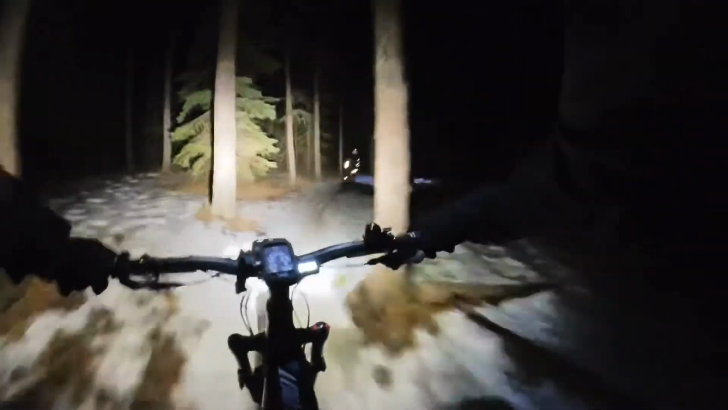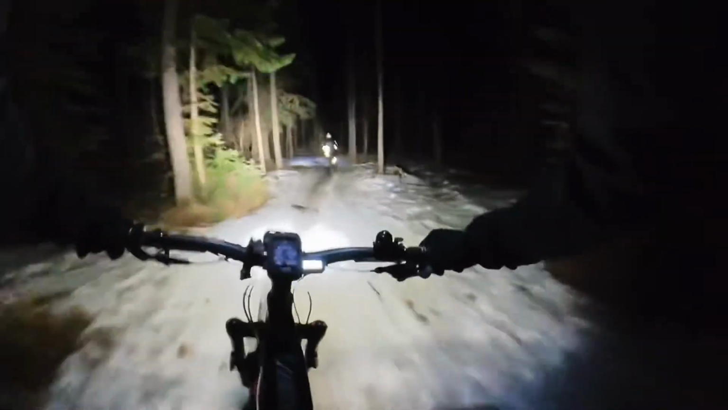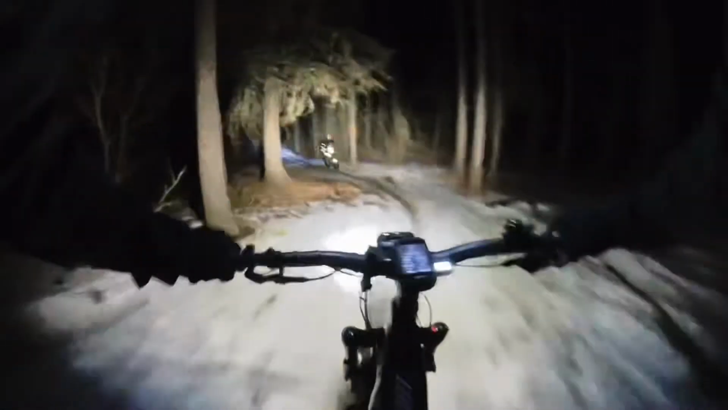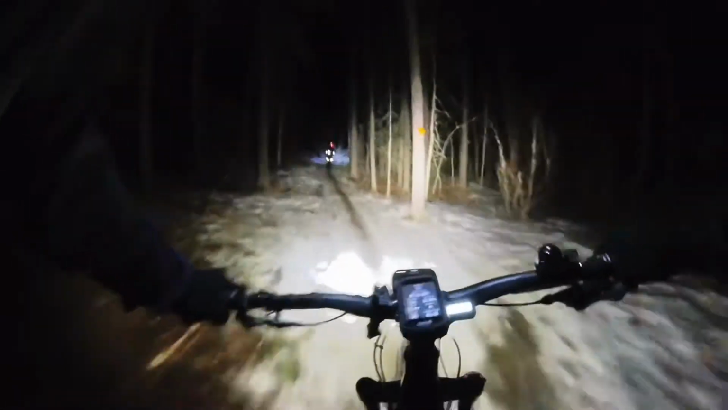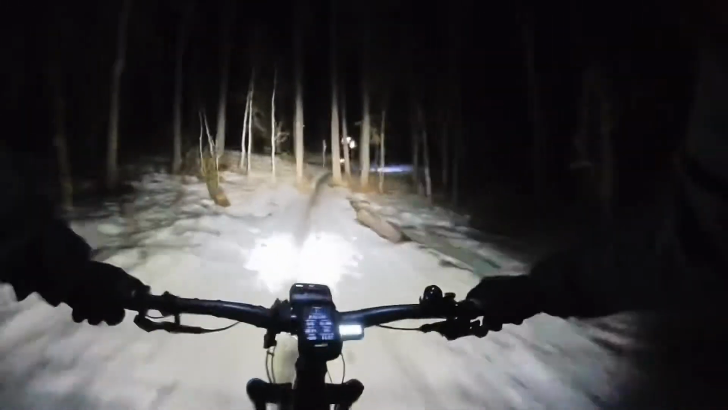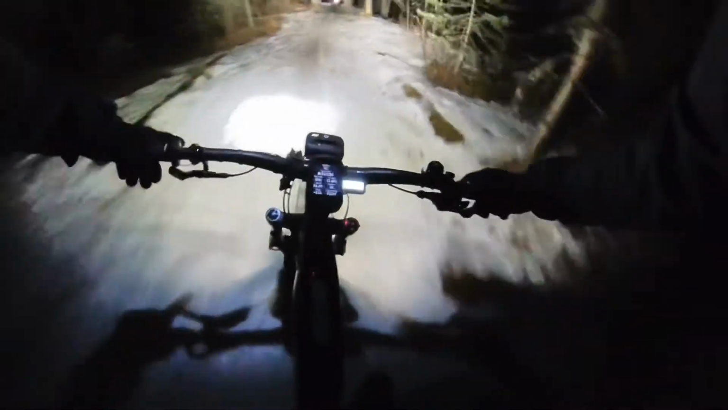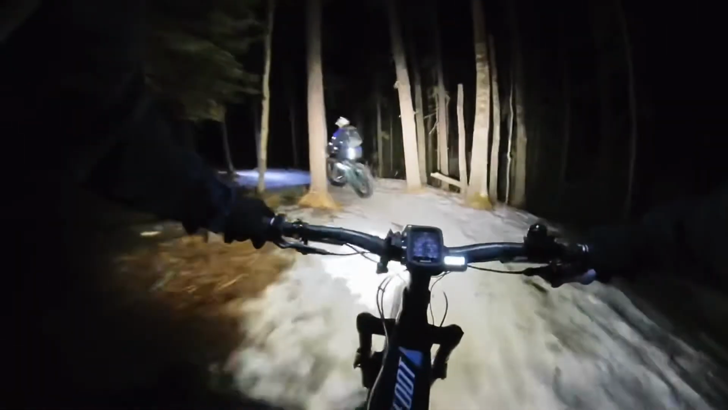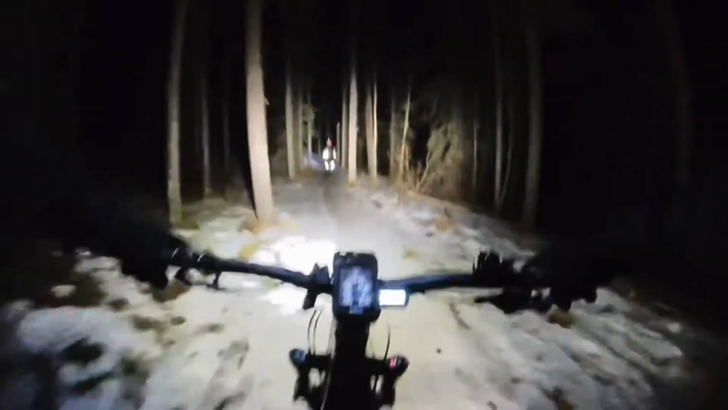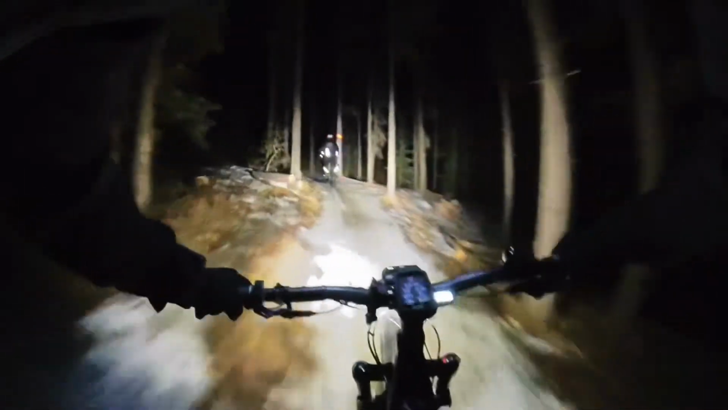It was pretty bright, and I had a pretty good time riding, and I'm looking forward to being able to ride more at night, as the weekends are not enough for my riding, and on the weekdays the days are getting longer now, but still not long enough that I can complete the ride. But I will be planning on riding more at night.